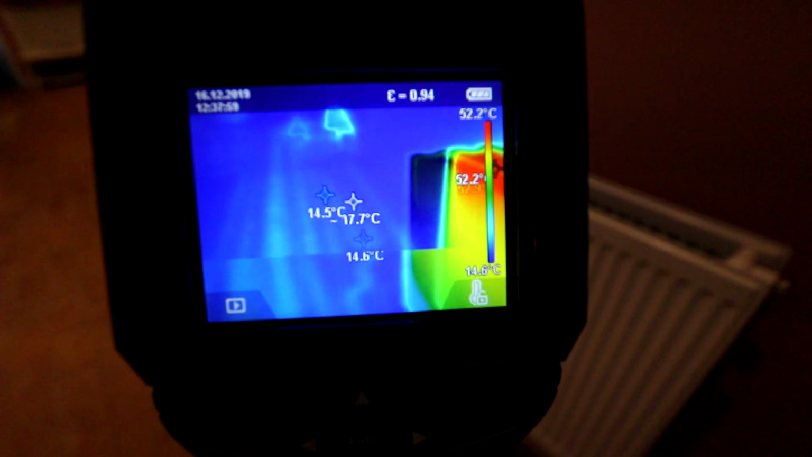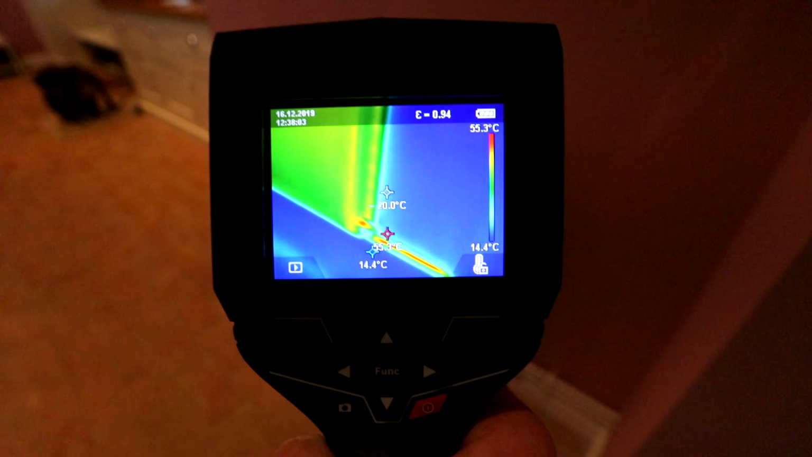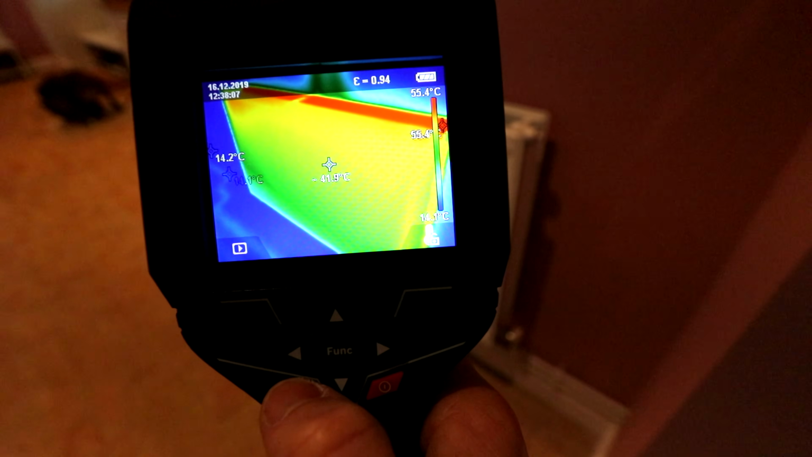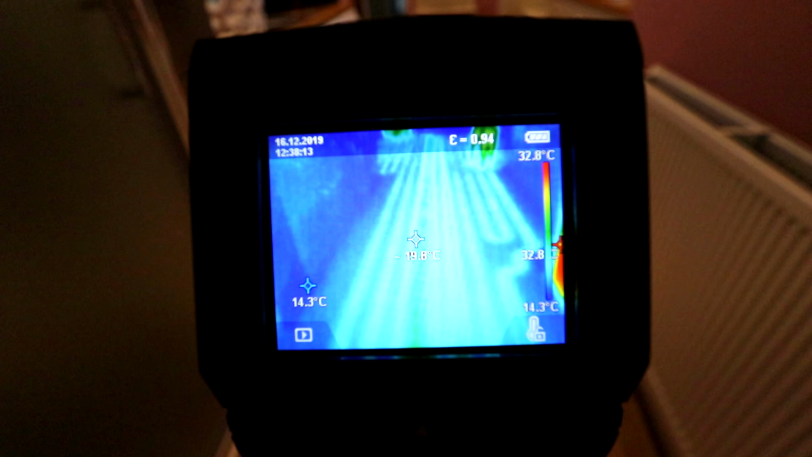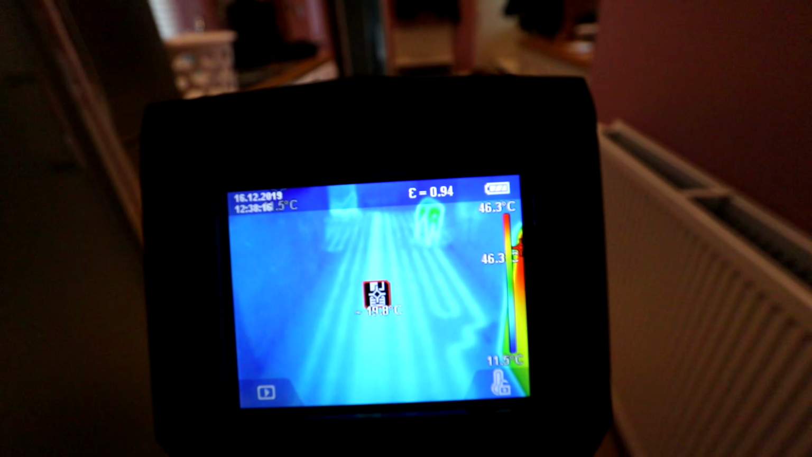of heat. So if we look at this radiator here, we now know that this rad is baking hot. Now if I want to hold the function or take a photo, bang. There we go, I've just taken a photo of that and saved it on my phone. I want to get a photo of the underfloor heating in here. Bang, just saved a photo of that.